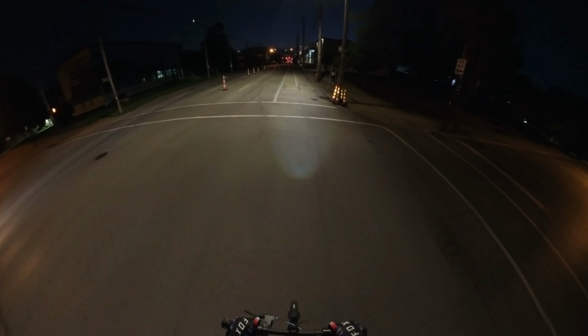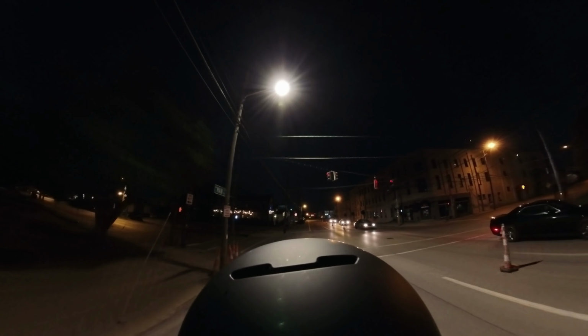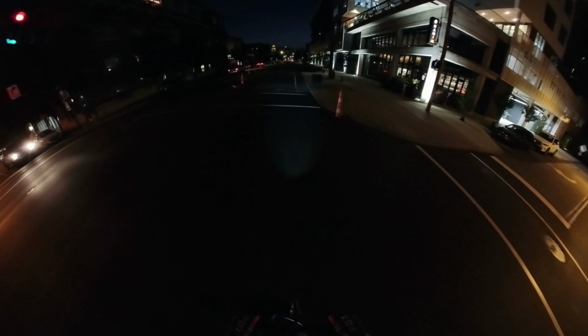Actually stop at lights usually. That also helped me put a little bit of distance between myself and the cyclists that were up ahead of me. So now I'm on Main Street, downtown Louisville. And this is an area where there's a bike lane that kind of comes and goes. Oh, and that's something where having the suspension makes that much more tolerable than it would have been without.